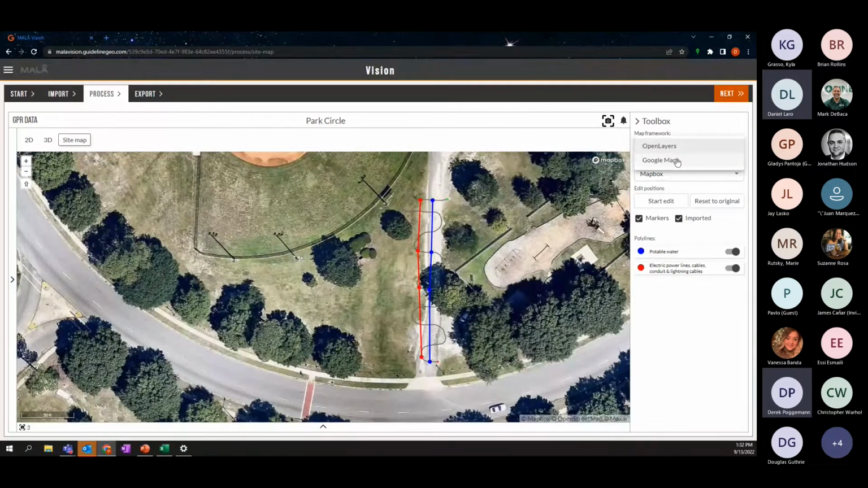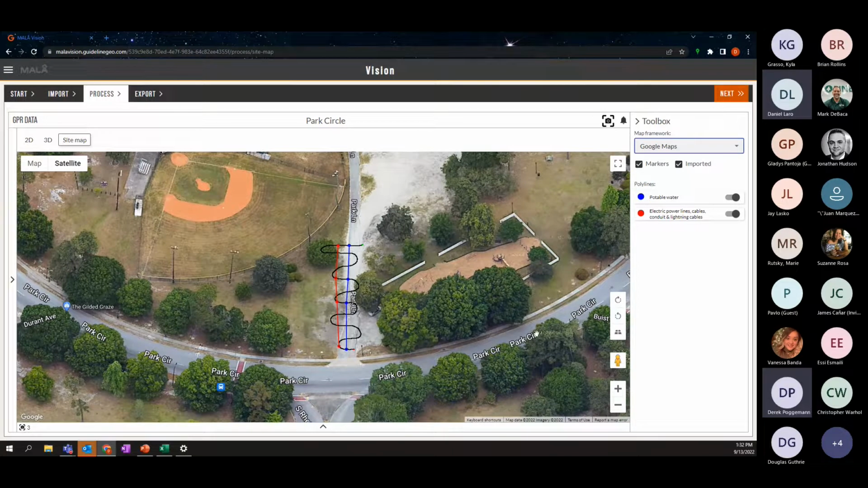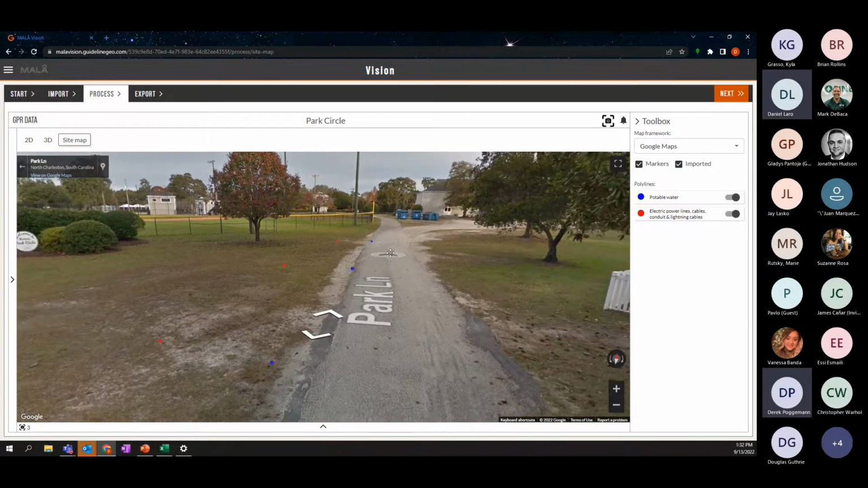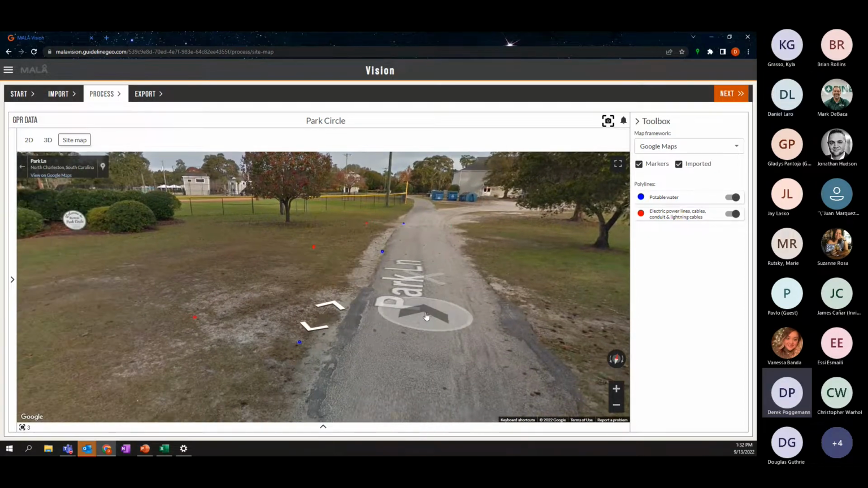One of the cool things about Google, and I'll go back to it now, is they have a street view. Because we were alongside a road here, we can go into the street view and see where these markers were placed in street view.